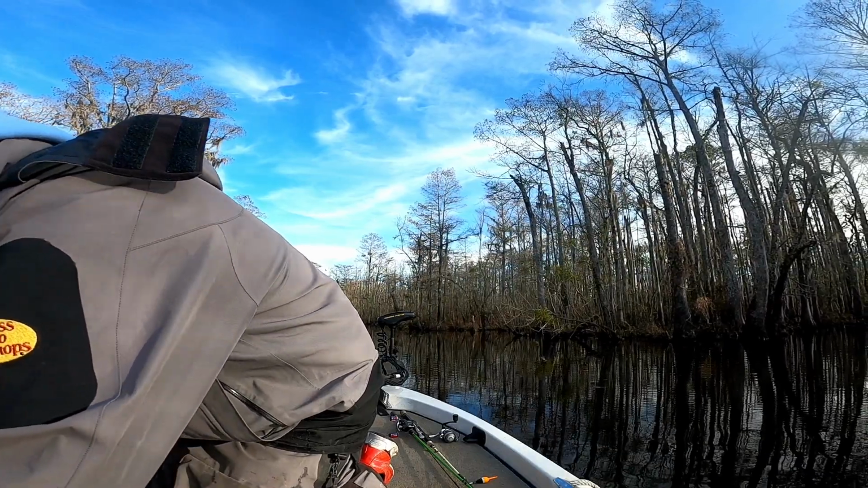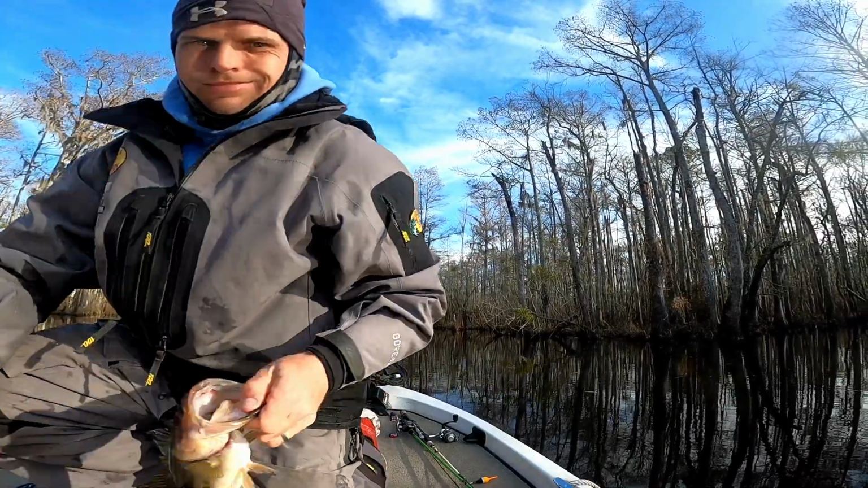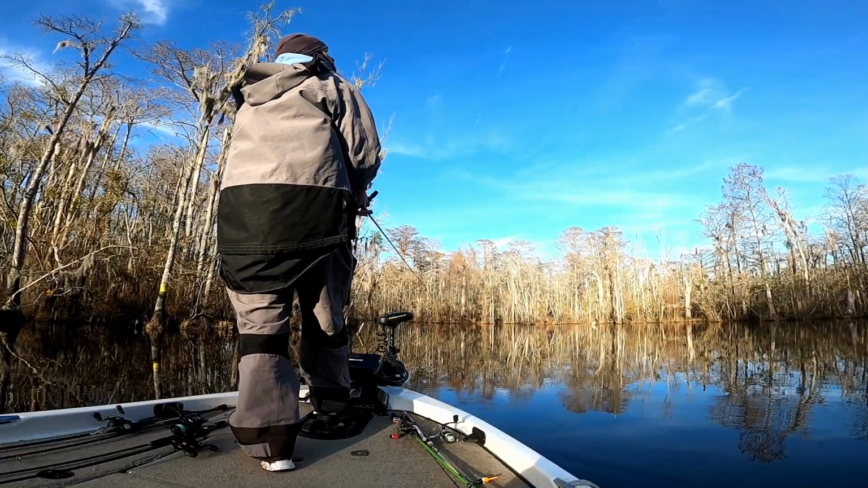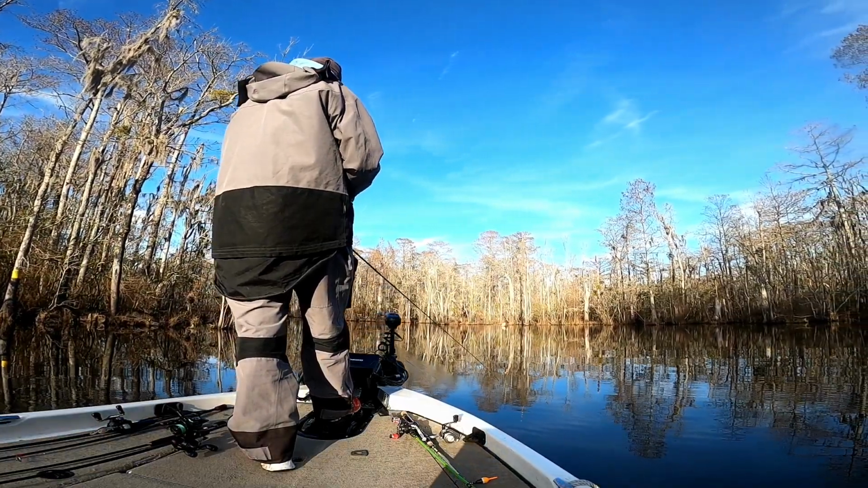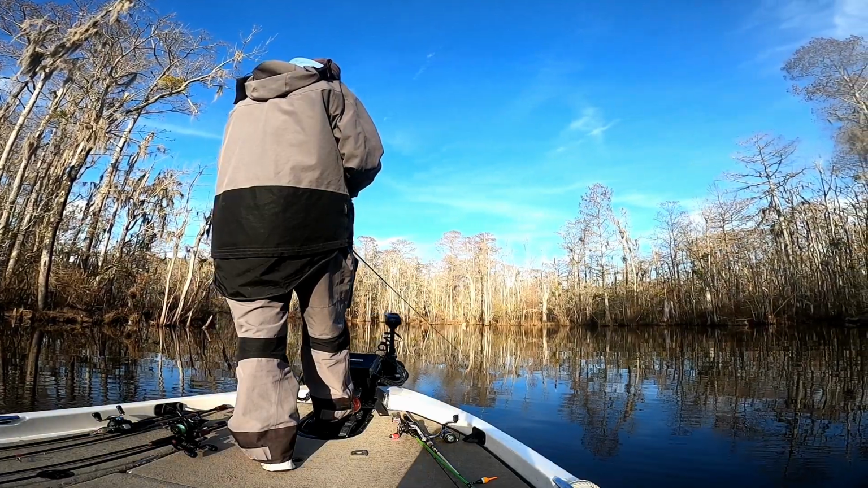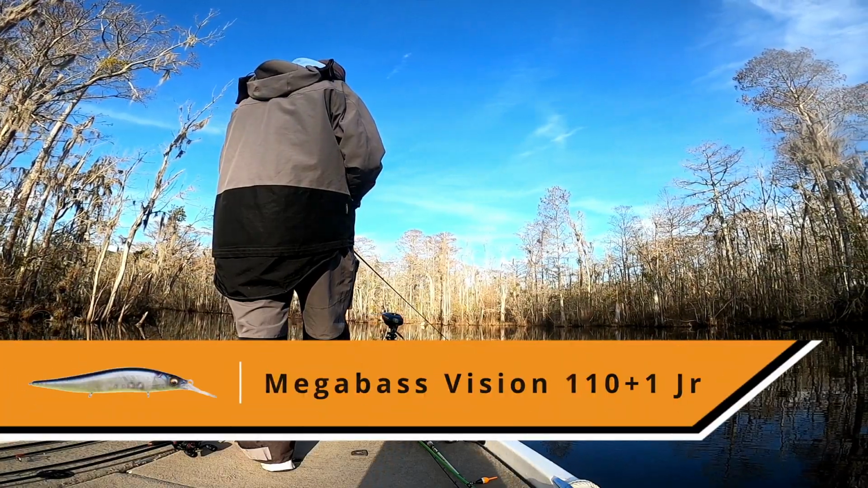I probably casted at over 100 fish on this particular outing, and really only caught 8 or 9. So that's something to remember there. Now, I have switched up here. I noticed that there's another pod of fish right in this little area, and they would not bite that 112 plus 1 from Berkeley. So I switched over to the Megabass 110 plus 1 Junior.